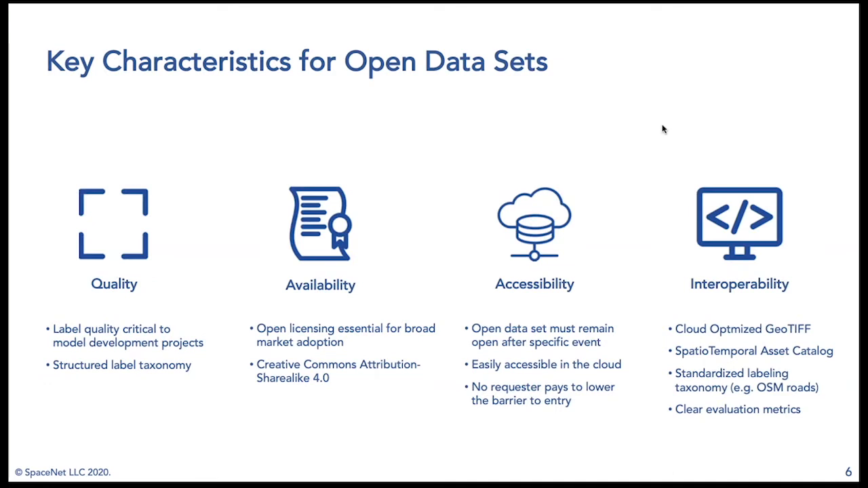So our open data sets, the SpaceNet data sets, really we focus on 4 more pillars here. So we're really focused on quality. Most of all, we want to ensure that the label quality is really the best and the highest that we can get. Goes through several quality control rounds. We have structured taxonomies that we create prior to creating these labels. And they're rigorously reviewed and tested by us before we actually release them.